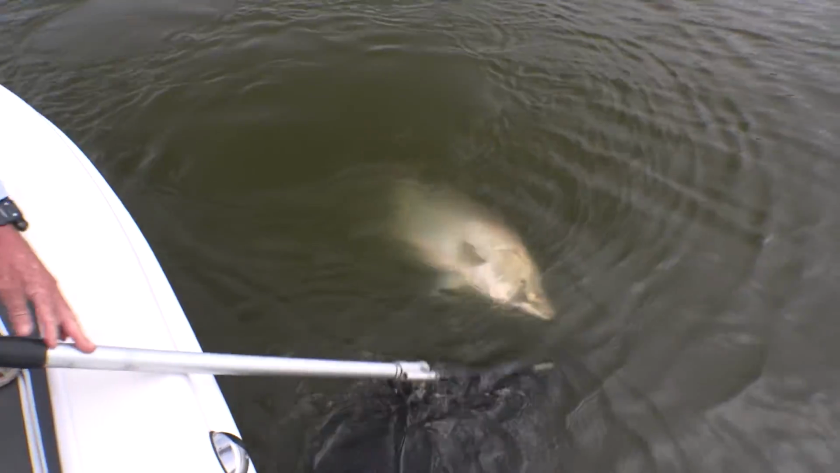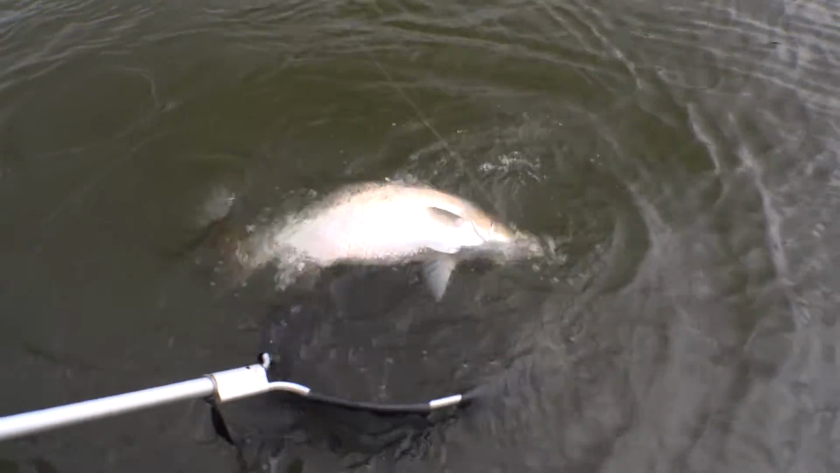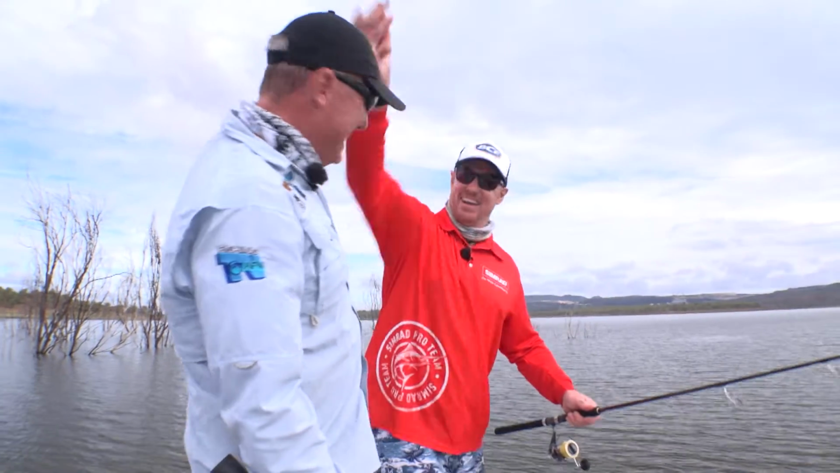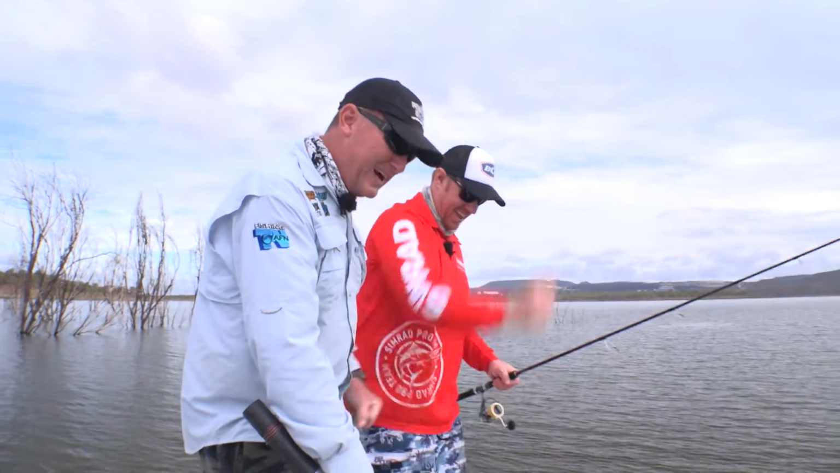Just must have come off his gill raker. It's only 30-pound braid. Oh, I won't do that. Now I will. There it is. Whoa, yeah! That's nearly a metre of barra. Yeah, baby. Oh, yeah. All that work.